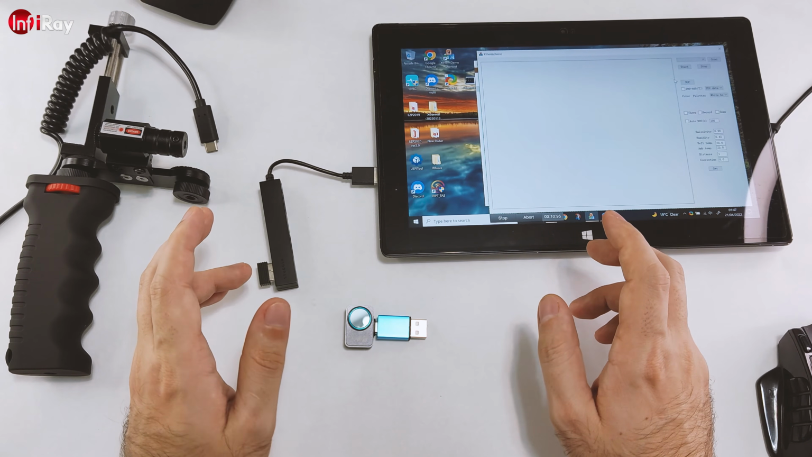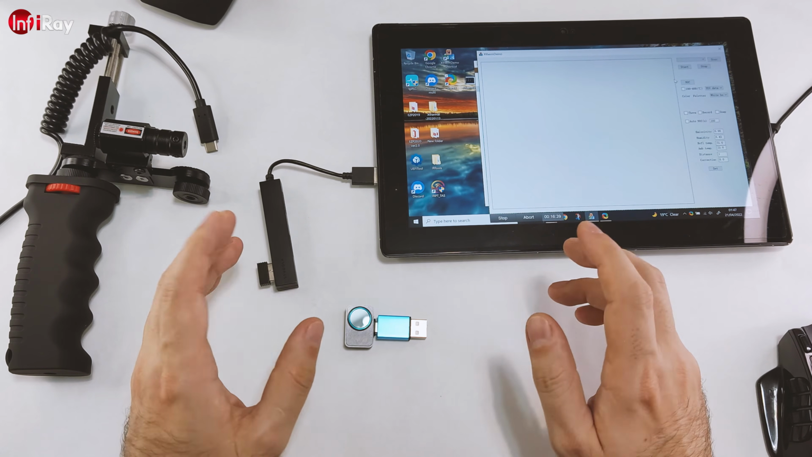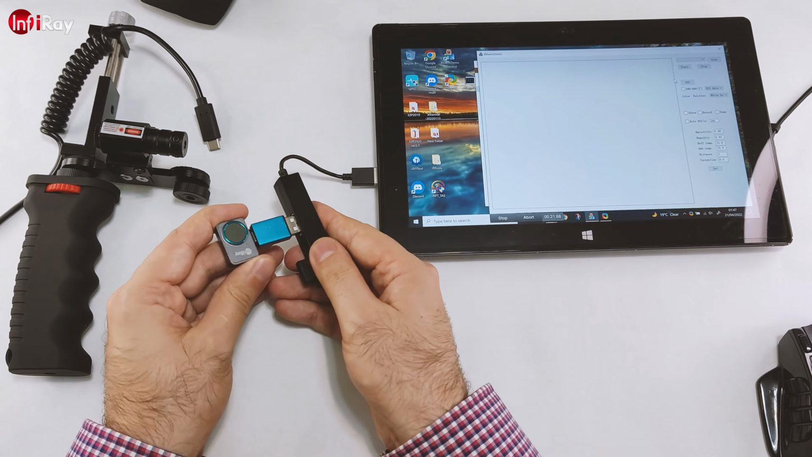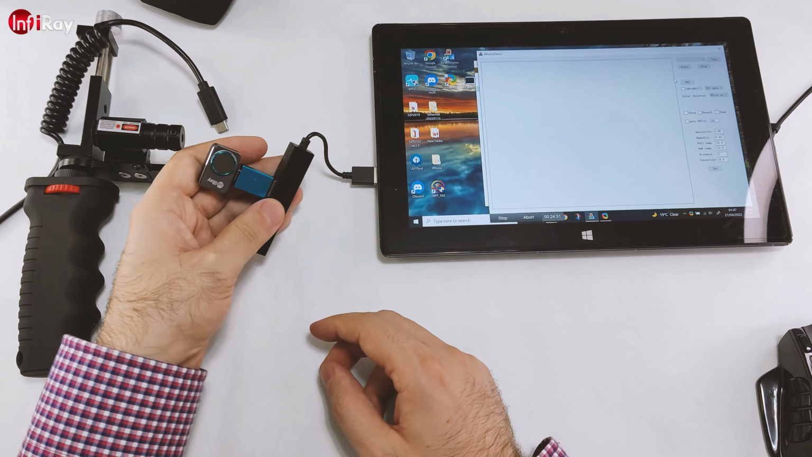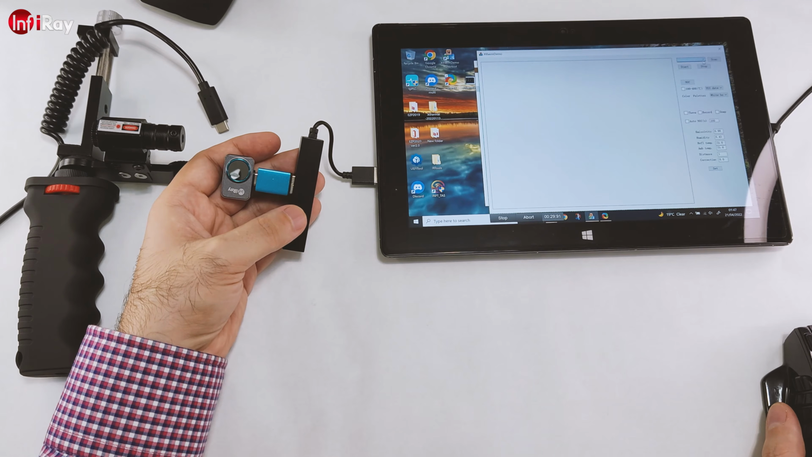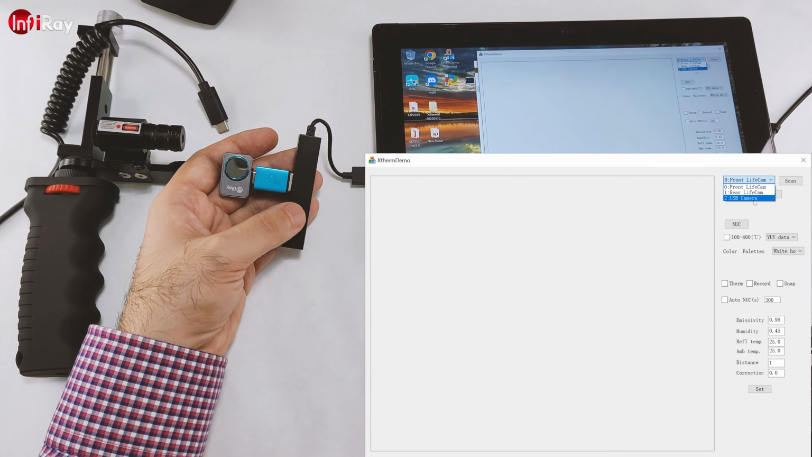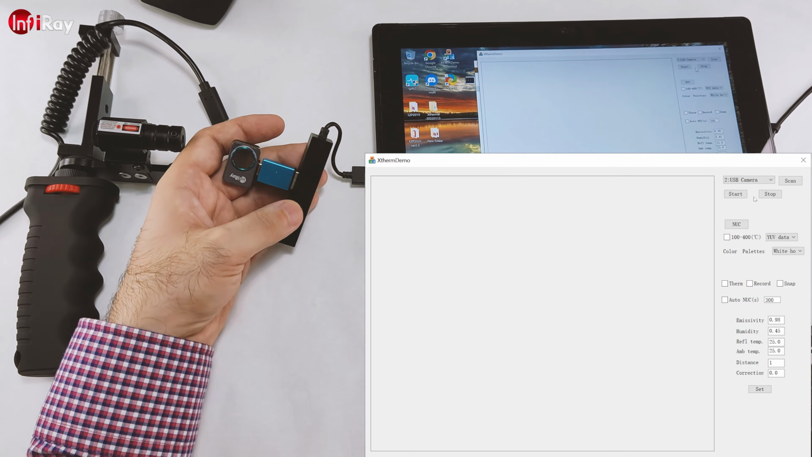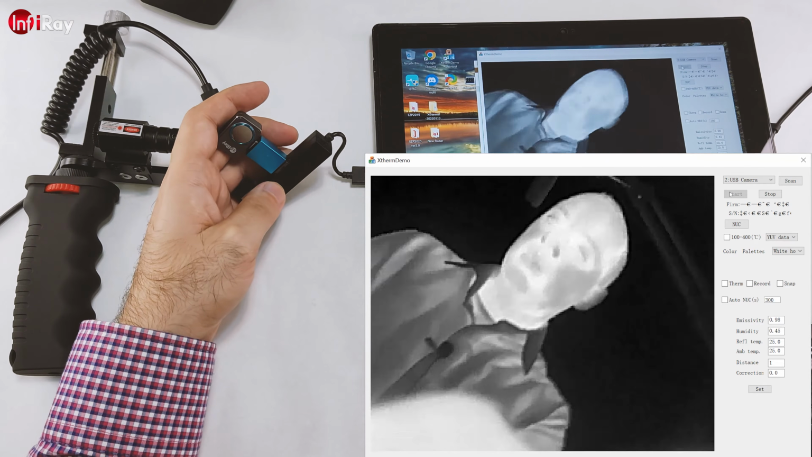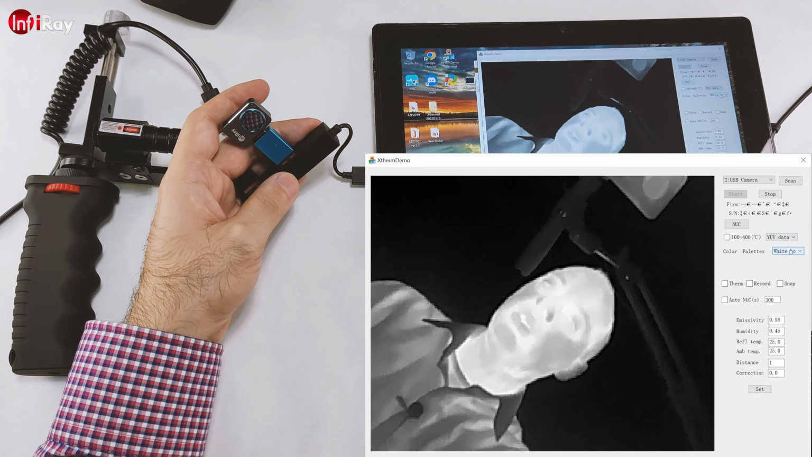Some of the viewers have been asking me if the P2 is working with the Xtherm demo SDK. Well, let's find out. The computer is recognizing it as a USB camera. So let's see the program itself recognizing it. After a scan, it shows up as USB camera. Let's connect it and start. Yeah, it does work. It does recognize it. Let's see if everything else is working.